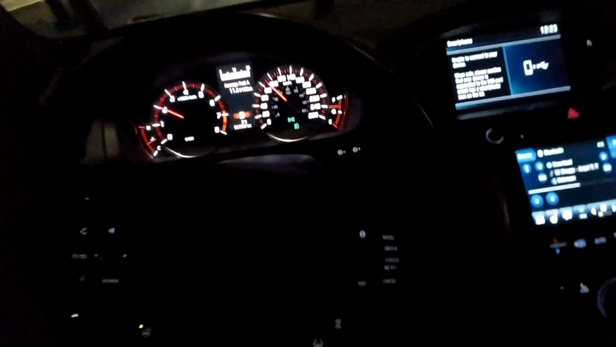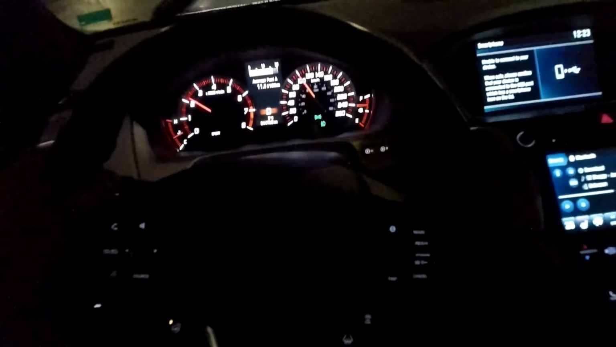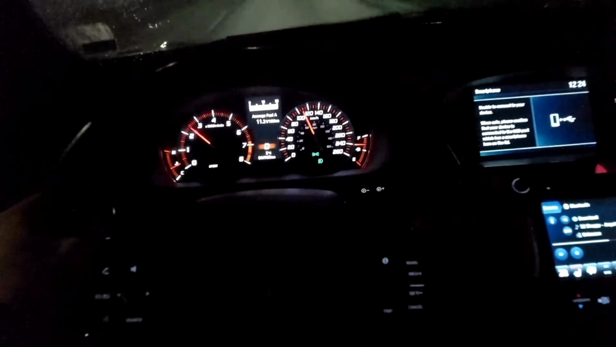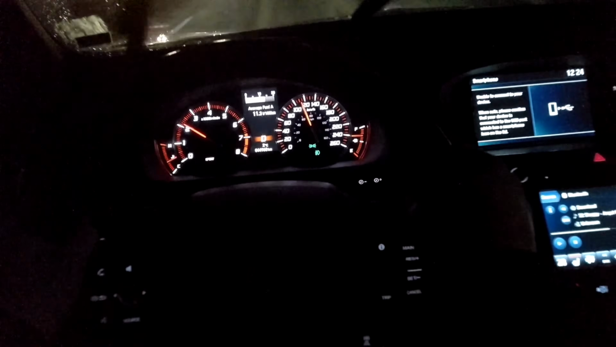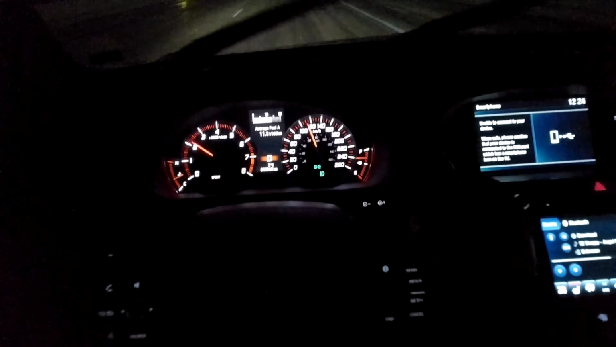If you're looking for a nice looking car that drives really good, this is definitely a really good car. Very good on gas. The gas mileage is really good. Right now it's not getting great because we're finishing off the winter and it's still pretty cold, so we do let the car run quite often before taking off.